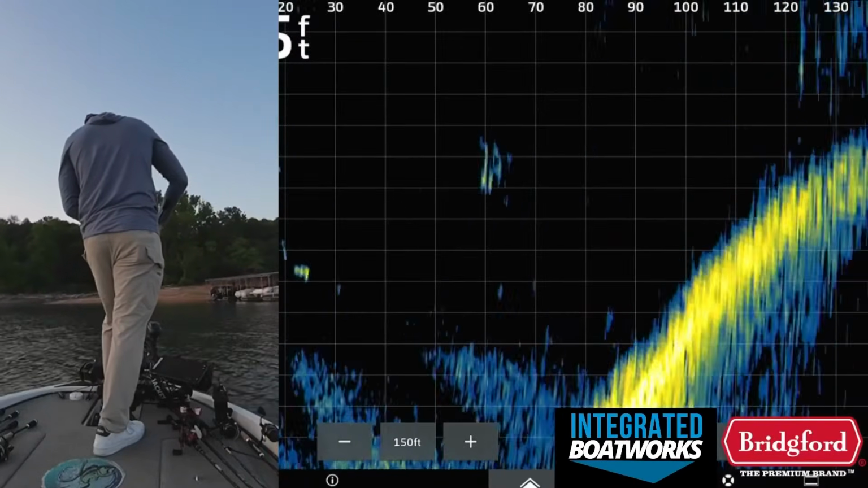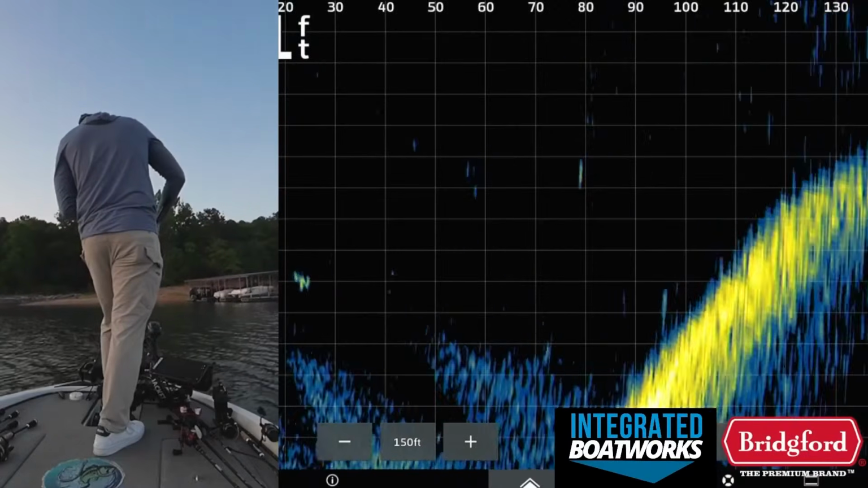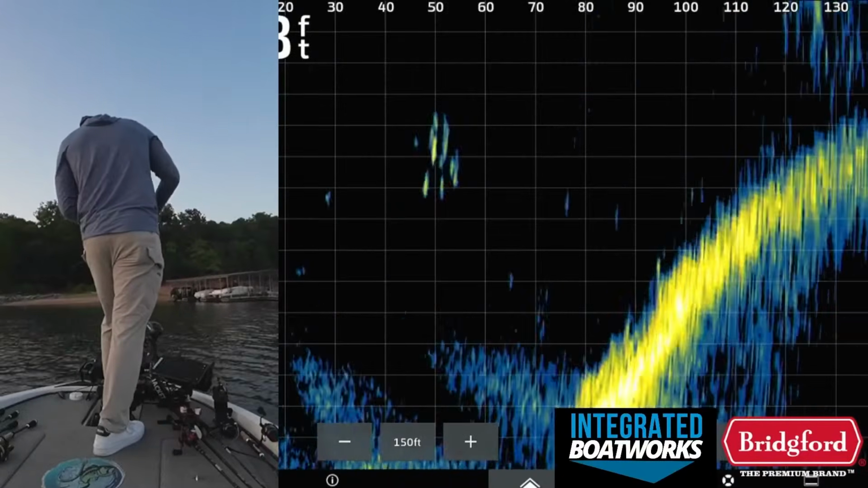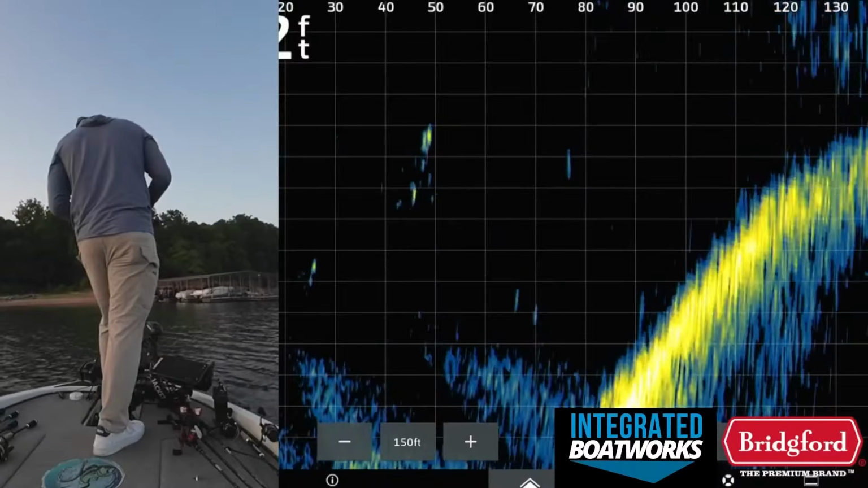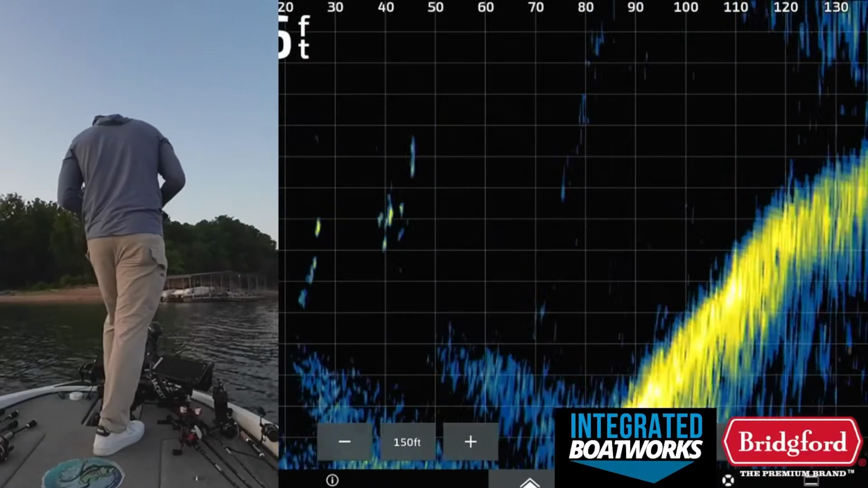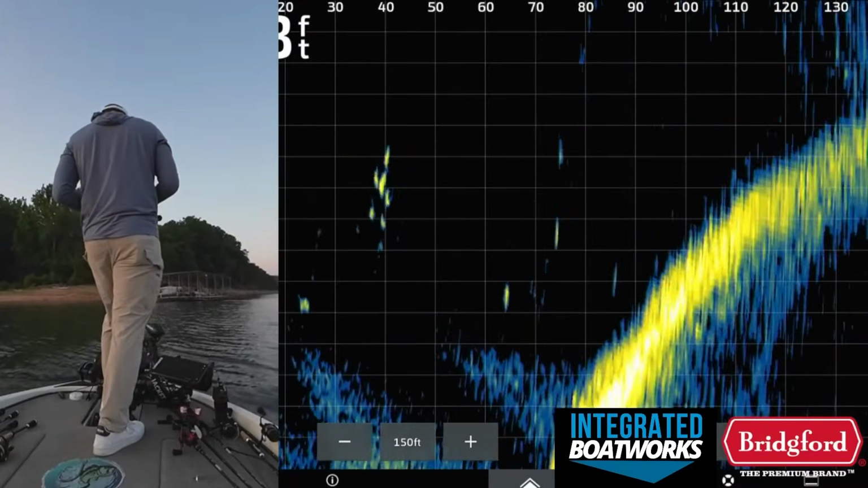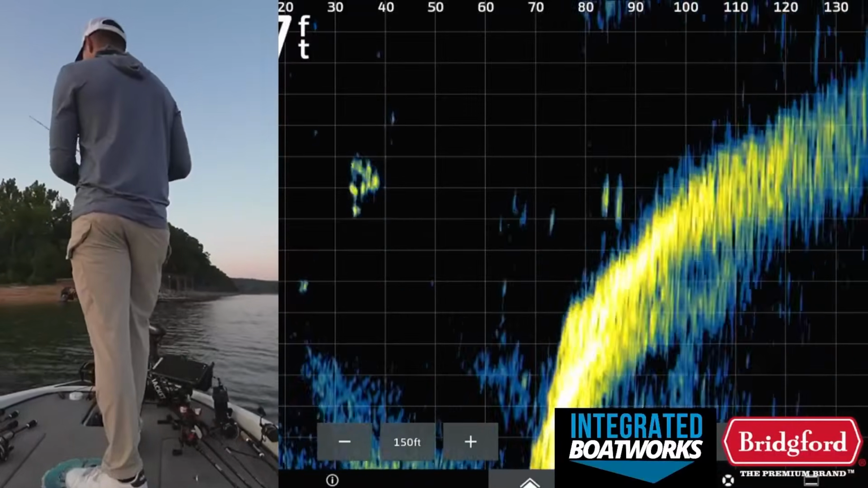My bait's right in that bait pod at 60 feet. It's right in the middle of all those fish, or whatever that is right there. My bait's in the zone. Right there, 40 feet out. Whatever those are, they're either not bass or they're not interested in what I'm putting on the table. So let's roll.